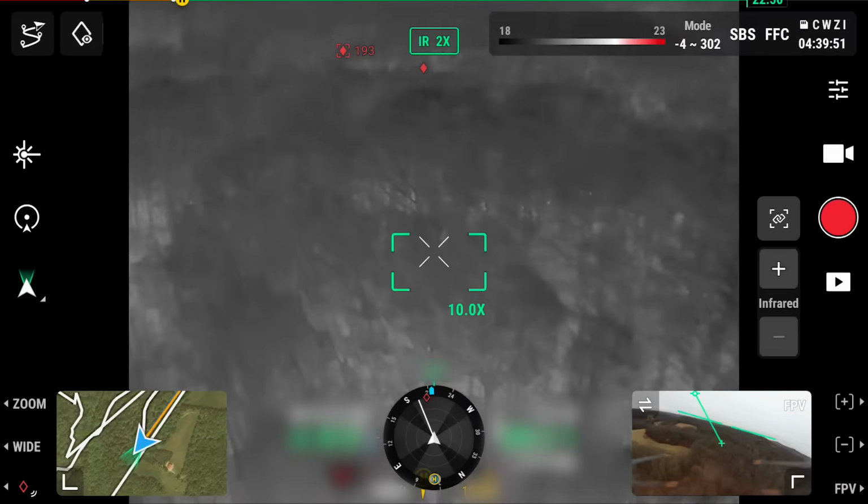Instead of chasing, we needed to get ahead of them. If we could predict where they were going, Justin could position himself in their path and allow them to come up to him on their own. This was our best shot. Now it was all about patience.